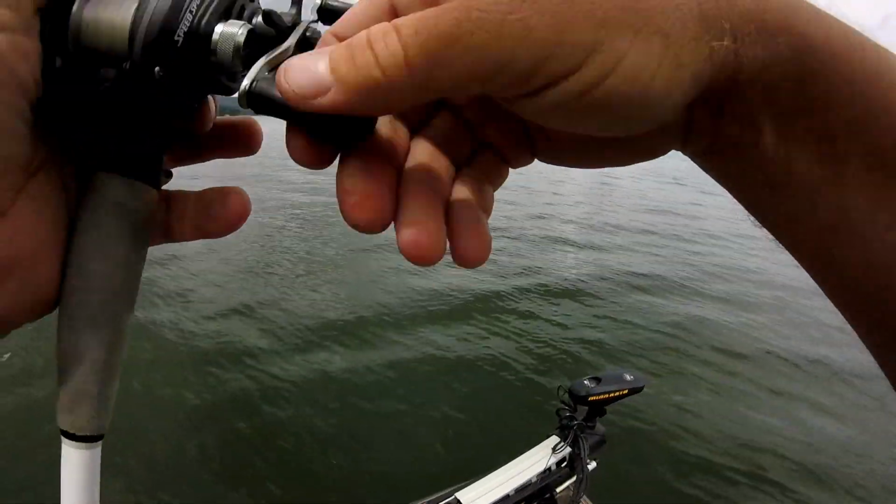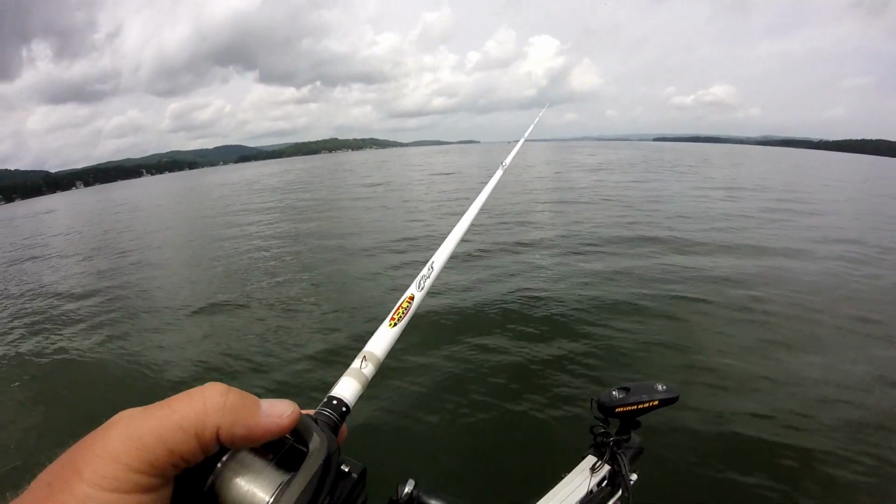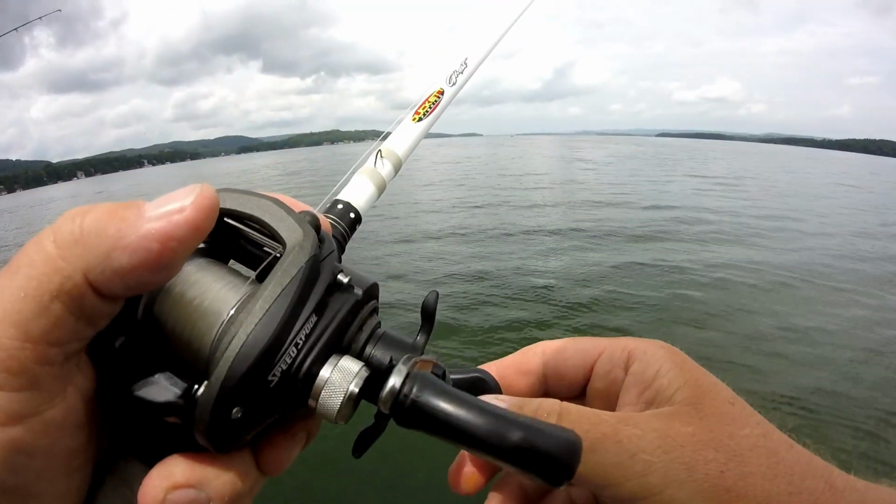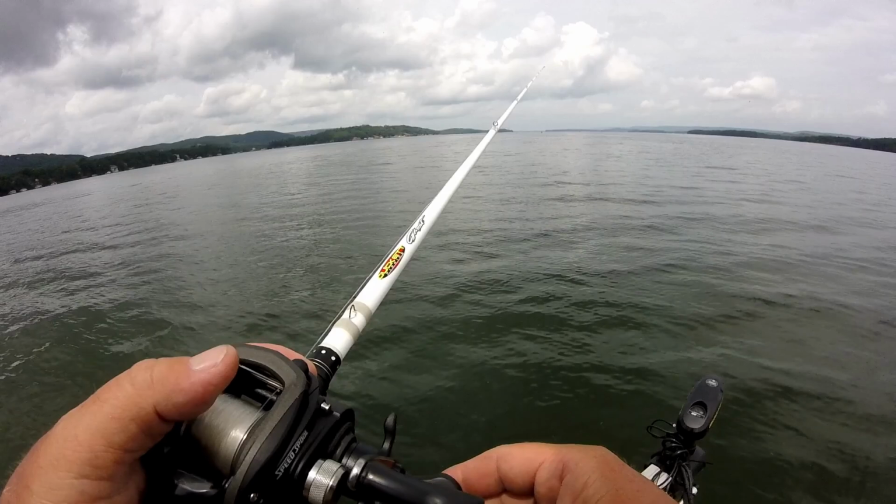This is the first spot that I graphed just a few minutes ago, and this is the first cast that I've made on it. No rhyme or reason to what I throw first. I just happened to want to throw a football jig first, so that's what I did.